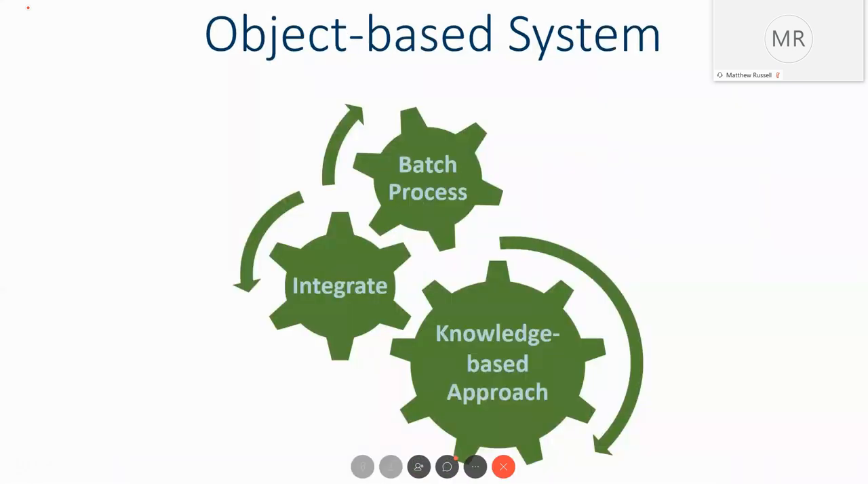So the whole process that the university has used to create our stand polygons, or stands, is an object-based system, and it's running each individual tile, of which there are many.